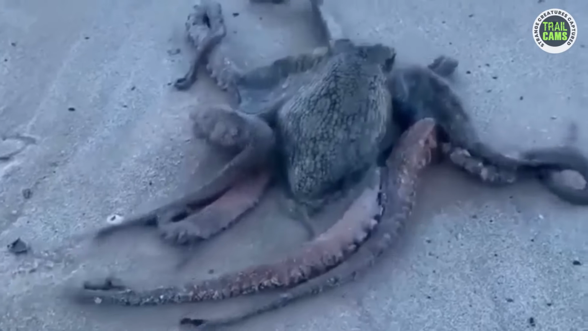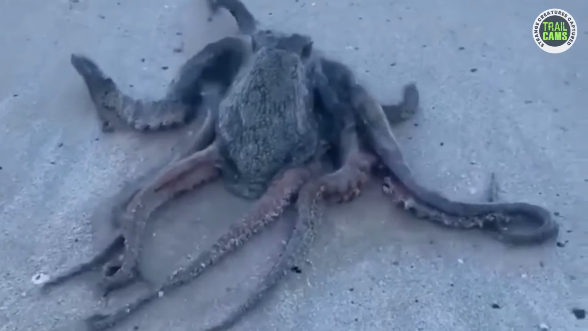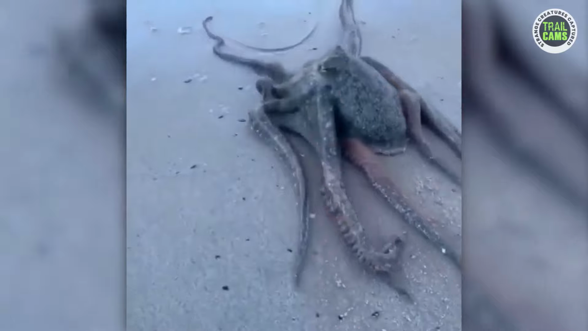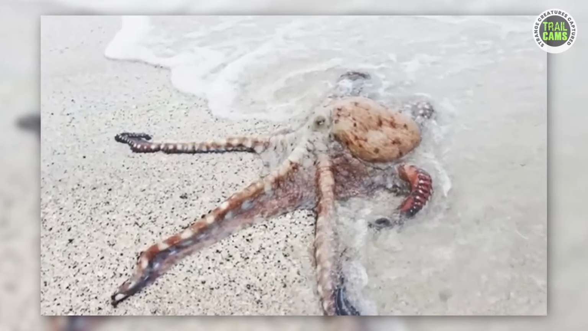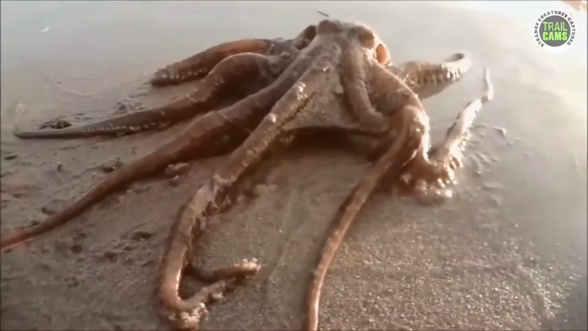I can't believe someone actually captured the octopus moving on land instead of in the water. It's truly mesmerizing to see a creature known for its adeptness at hiding itself in the depths of the ocean out in the open like this. It's fascinating how nature never fails to surprise us.